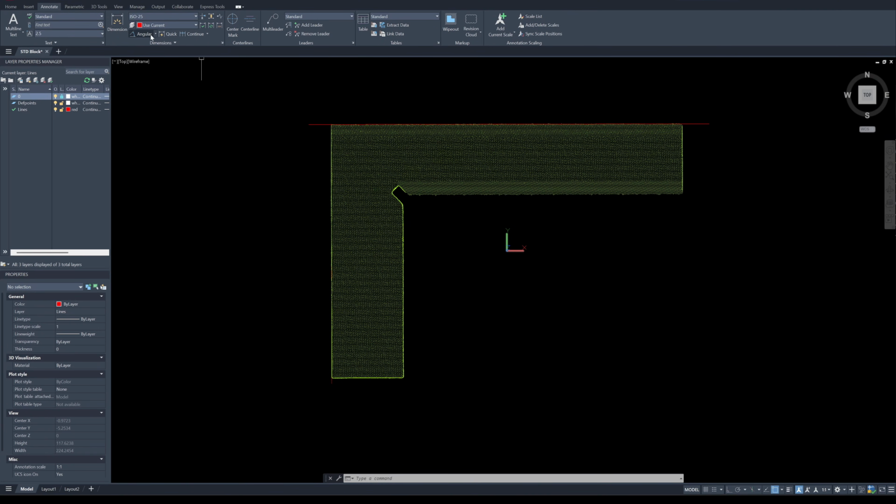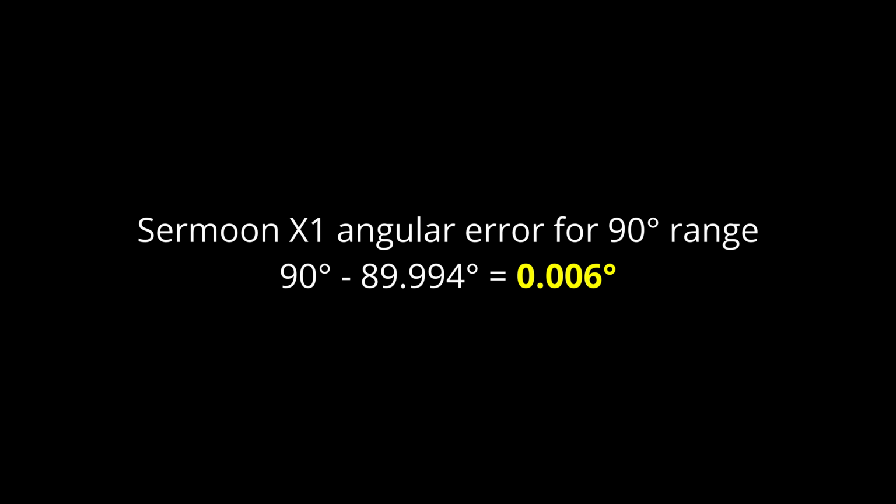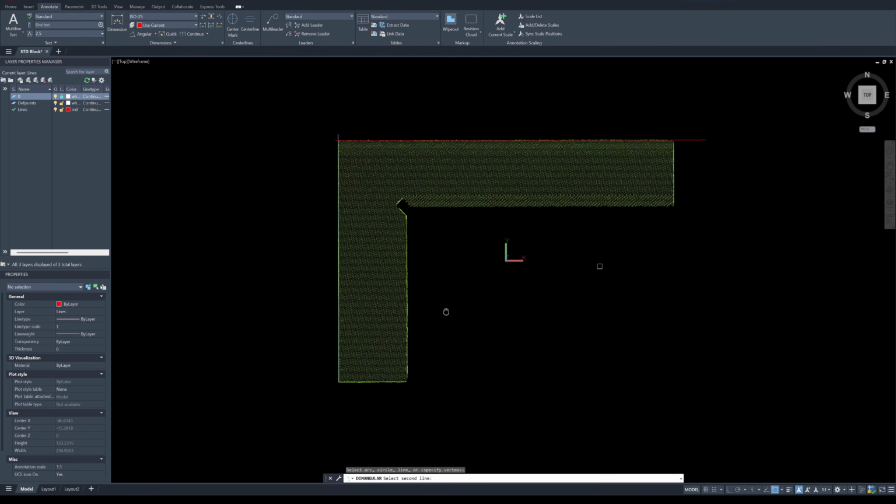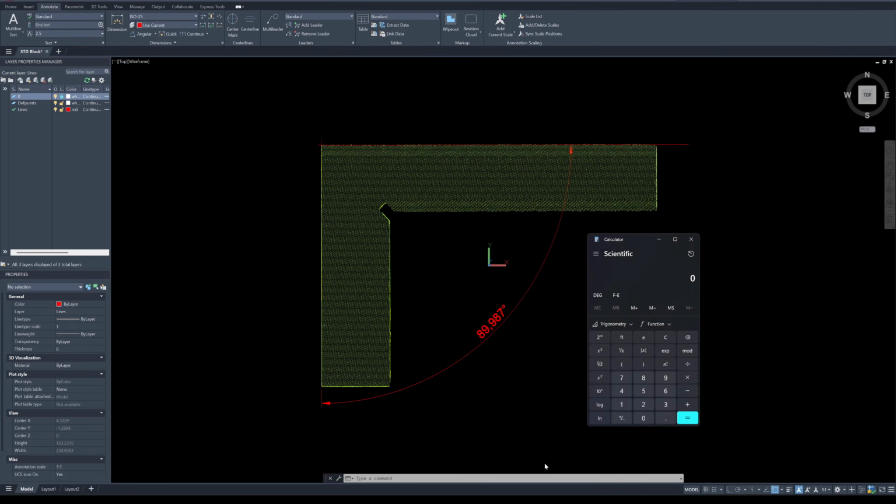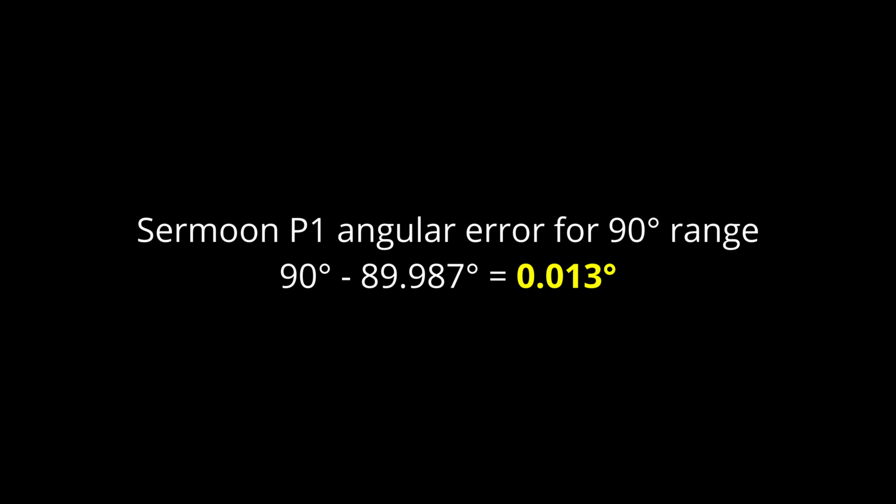Okay, this will be the X1 angular error. It has to read 90. Okay, now it reads 89.994. The angular error of the Sermoon X1 is 0.006 degree. And for the Sermoon P1, 89.987 degree. The angular error for the Sermoon P1 is 0.013 degree.